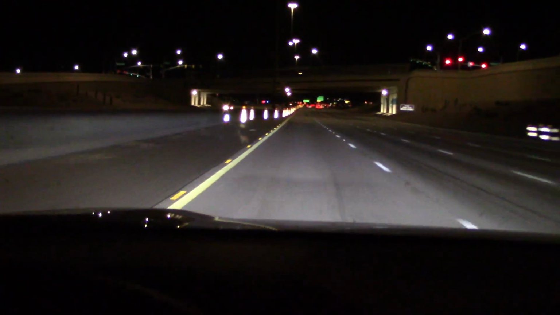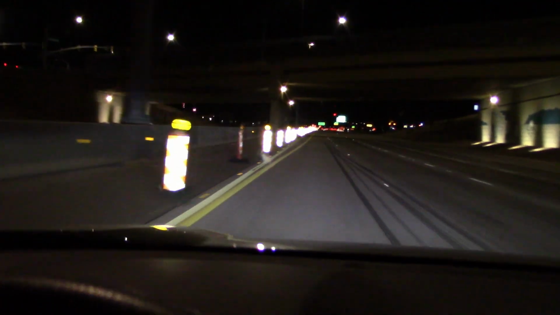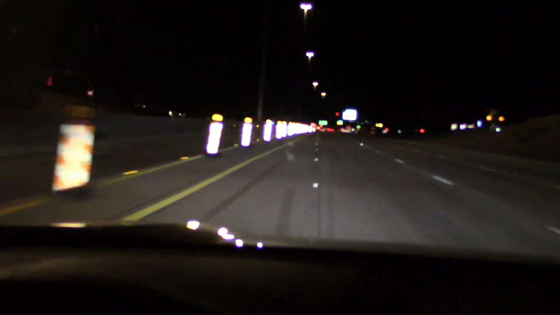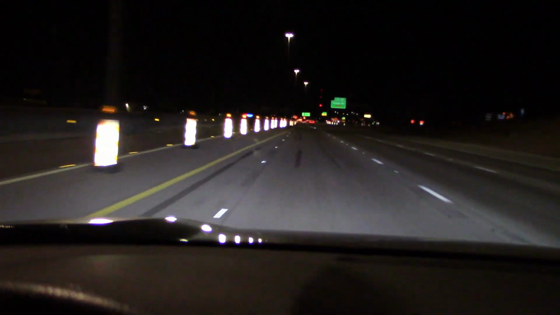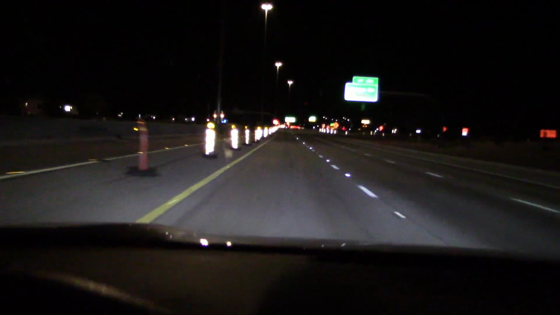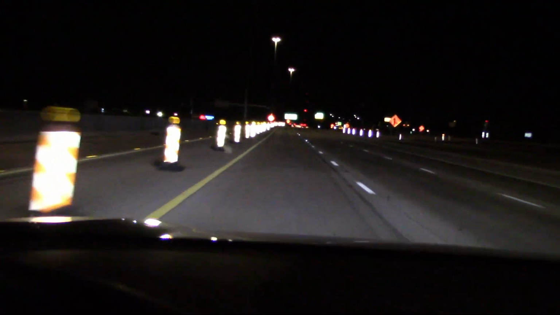Uh-oh. Got some road signs out here. Better put on the brights. Low, high. Yeah, these are definitely reaching out. Thumbs up for me.